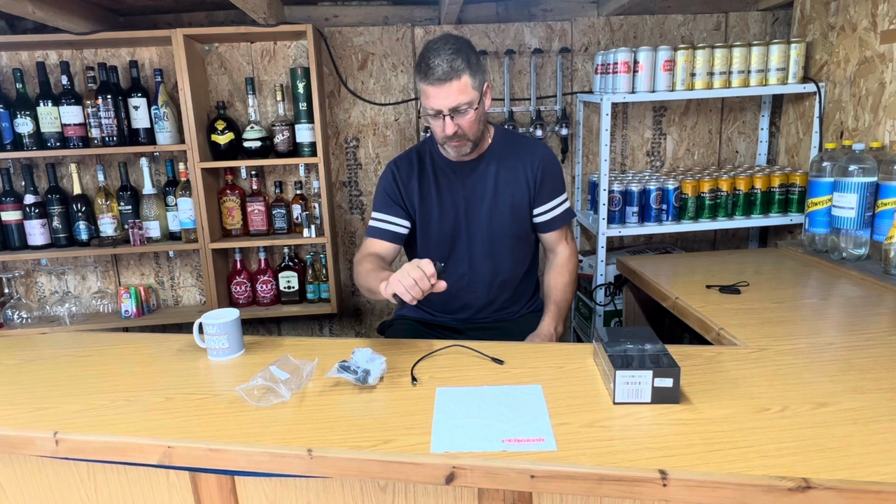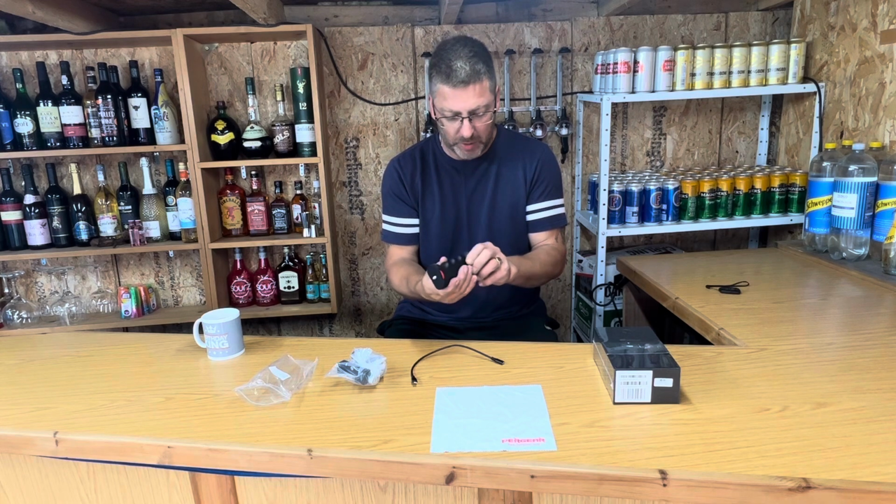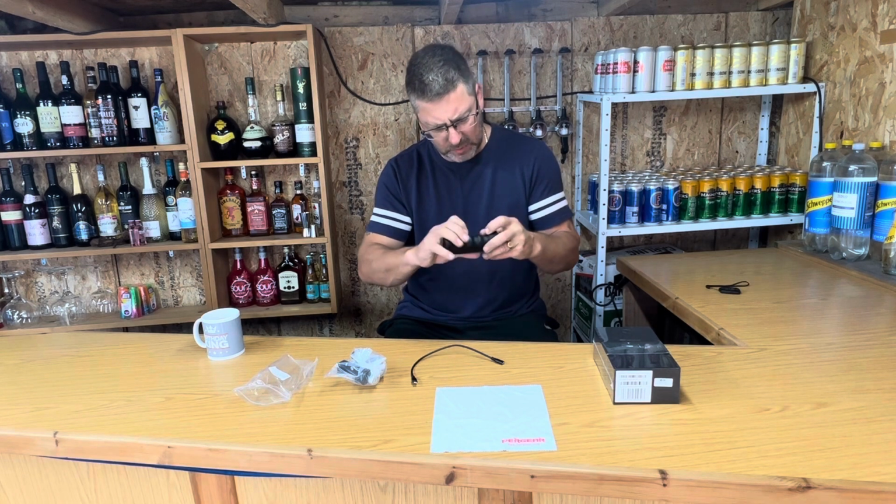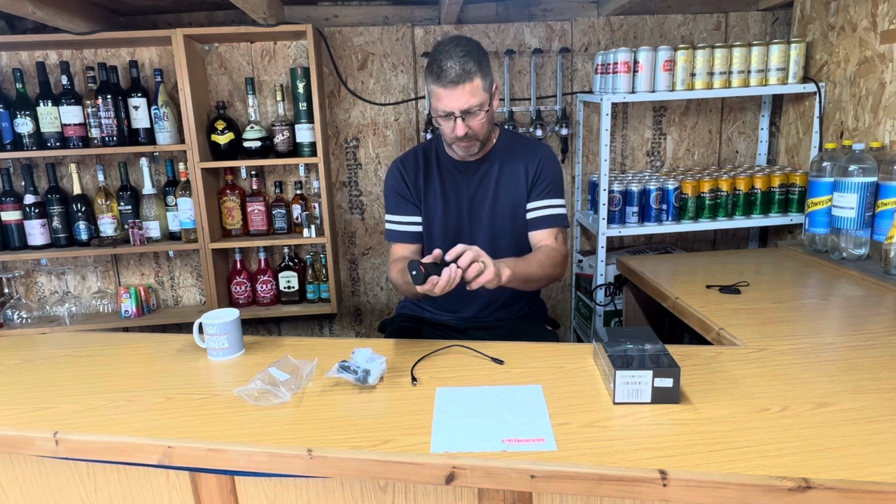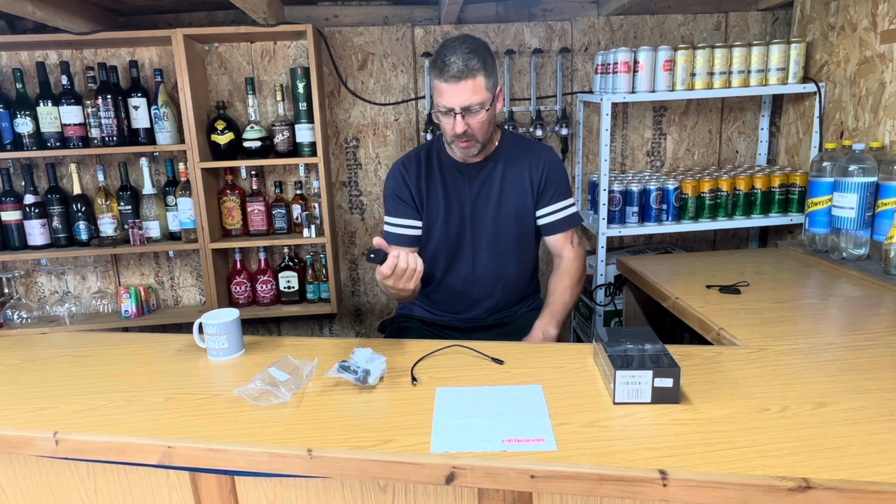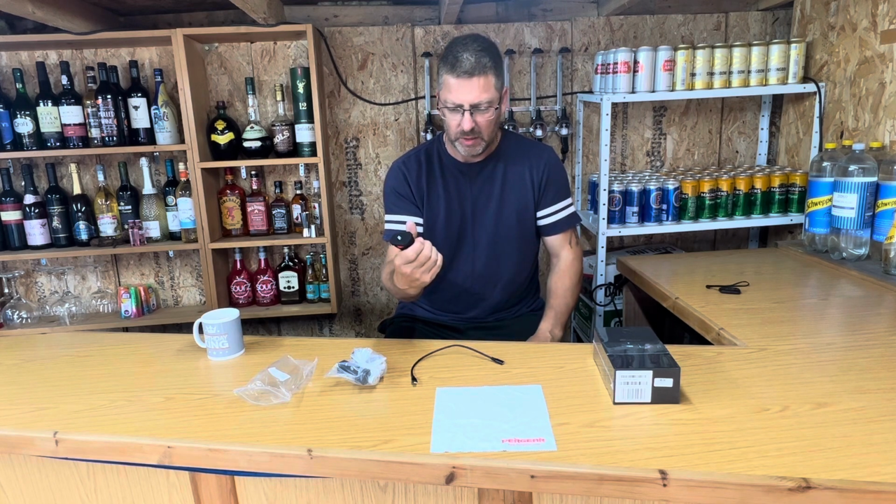The handle, that feels alright, yeah. It's nothing fancy. It isn't rubberized, no, but it's nice. It's plastic, but it doesn't feel plasticky. It almost feels rubberized on my fingers. Bit of grip at the back, but holds nice. I mean, my hands are, I think, largish, but it fits okay.